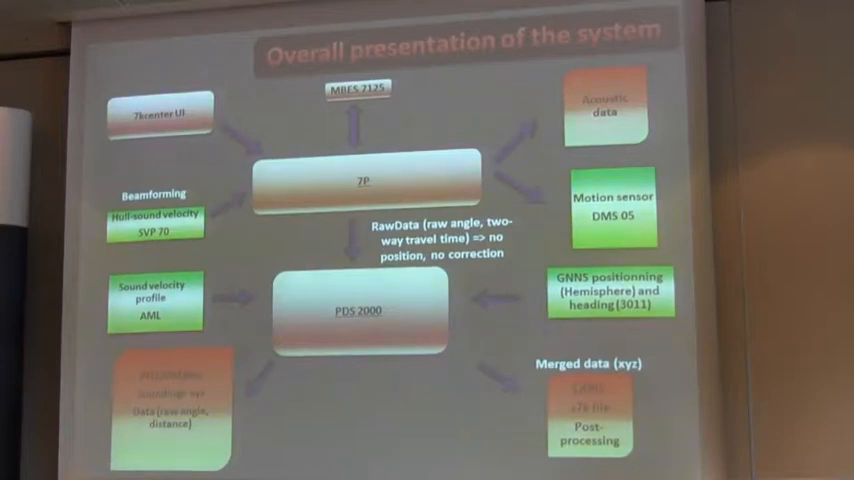Okay, this is the overall presentation of the system. Everybody knows this is a unit center in the pink boxes, with the multibeam, S7K Center and PDS 2000. All is in communication and linked with the green boxes, which is the gear, like motion sensor, positioning, sound velocity, and hull sound velocity too. In the red boxes, this is the raw data that you can export from S7K Center or PDS 2000, for example watercolumn and acoustic data for post-processing.